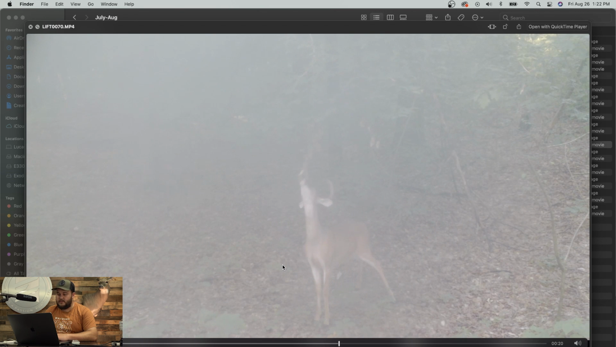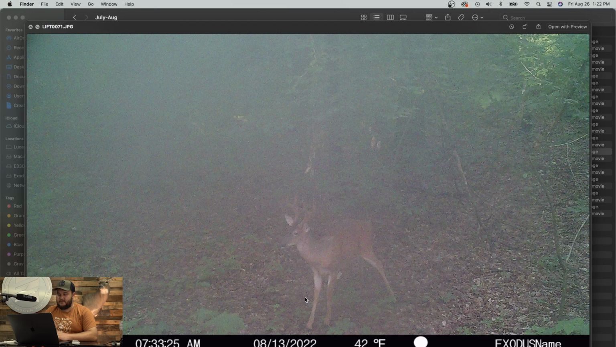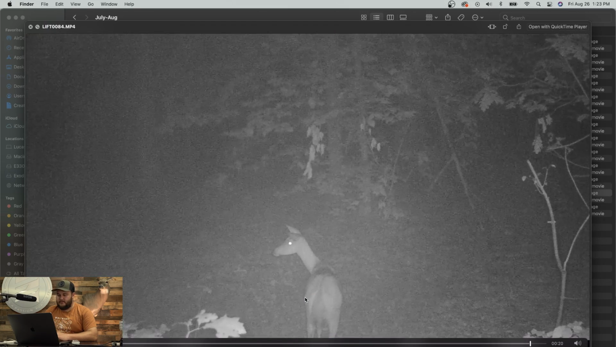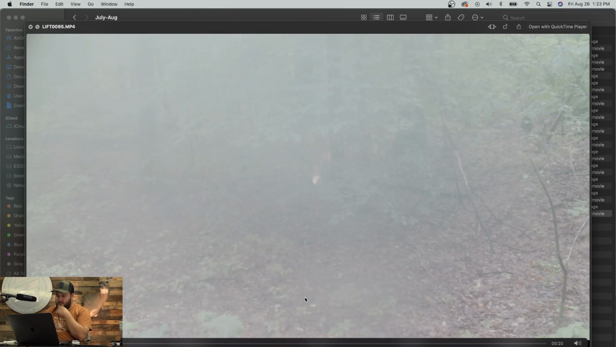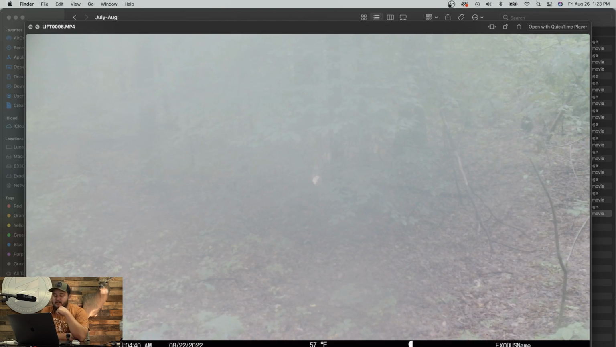It's a smaller one. Still the same type of genetics though, high and tight. That was August 13th there that those two came through. Another doe. Little spike. A little buck of some type. I can't tell exactly what he is though. Another Yodi. And that was it.